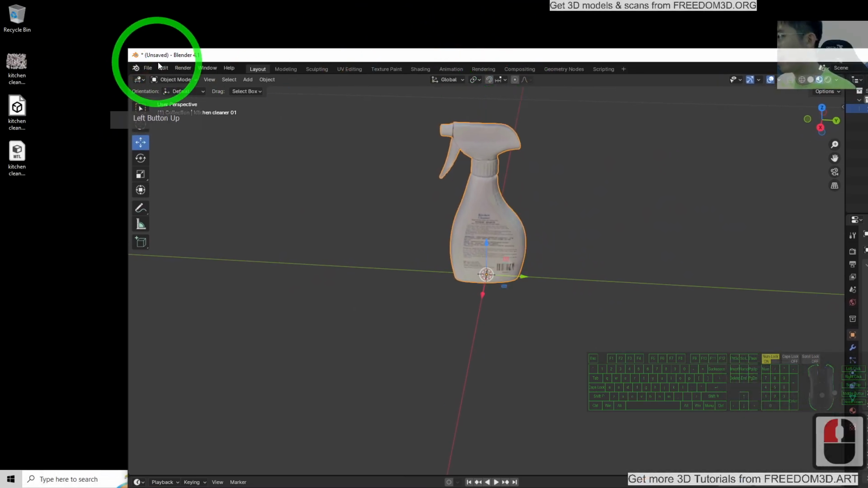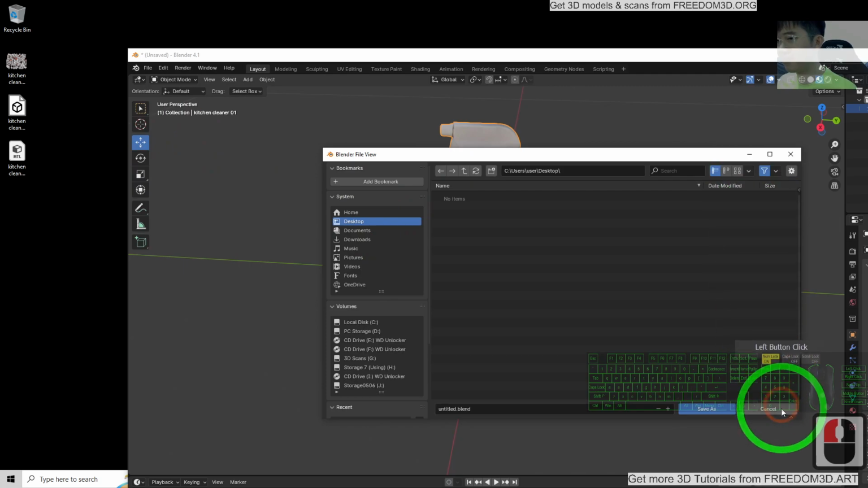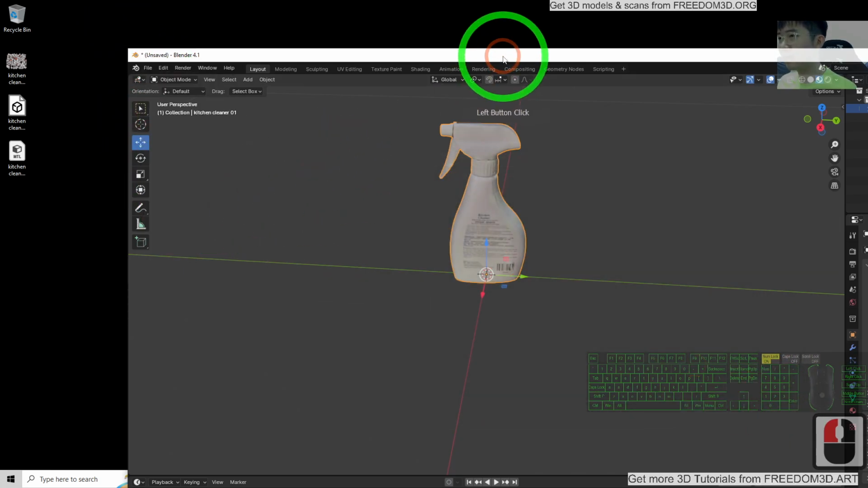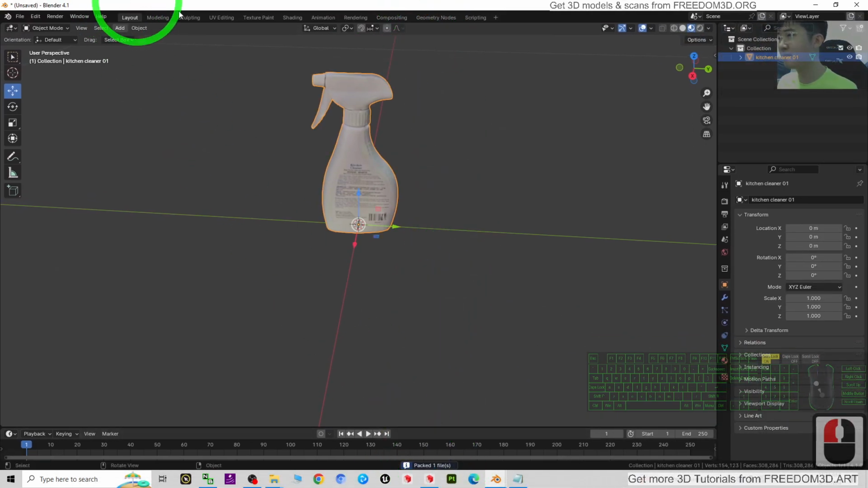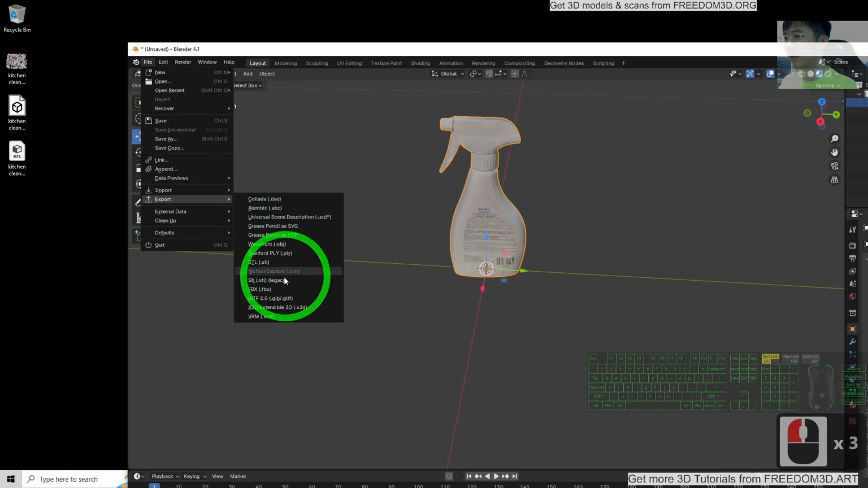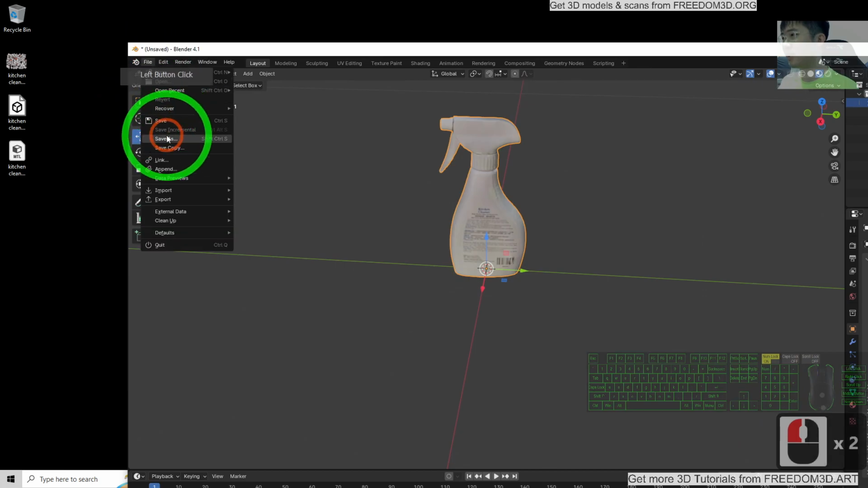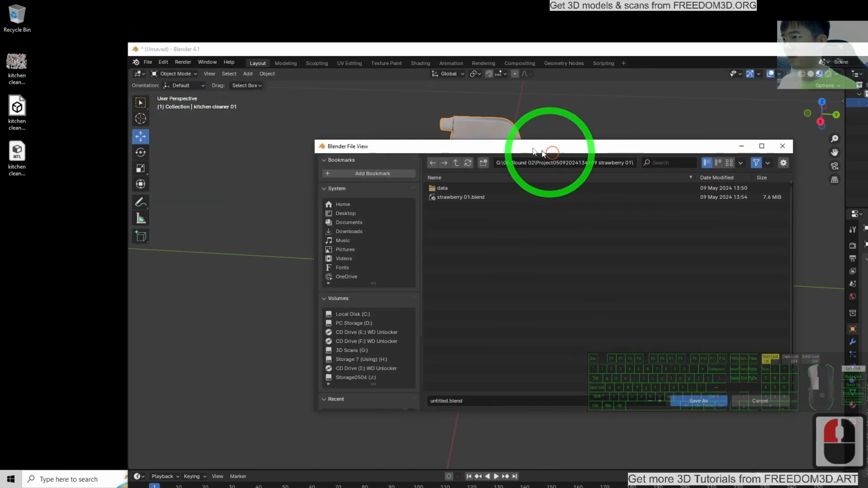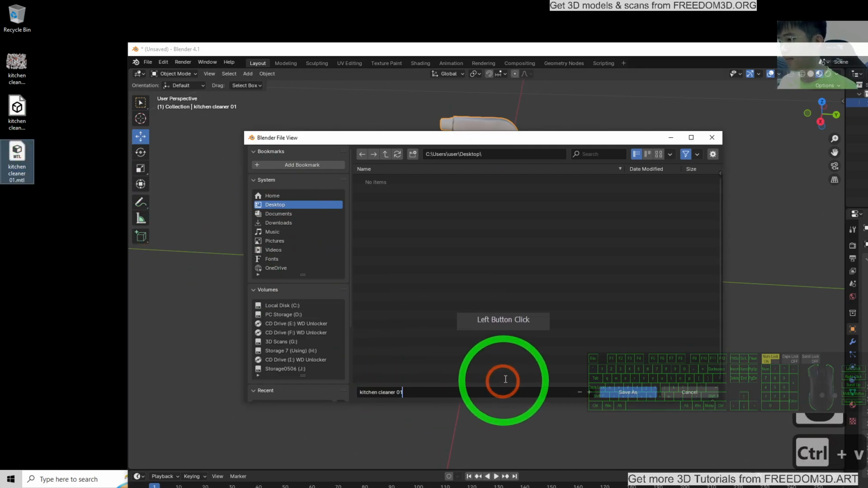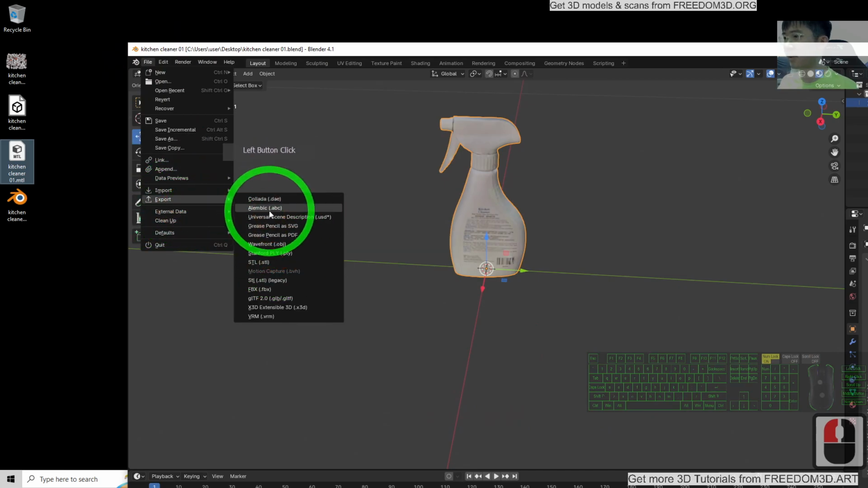So here I click File, Save As. I save as a blend file, but before that you have to click File, External Data. Just pack all the material, then click File, Export FBX. Before that you just save it as a blend file. On the desktop, Kitchen Cleaner 01, save. Then click File, Export FBX.